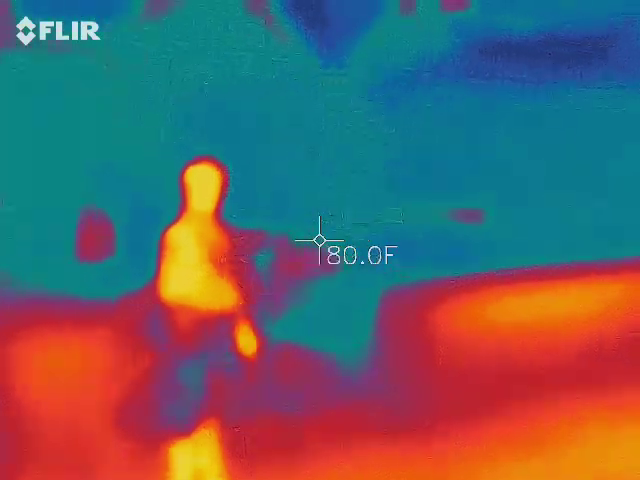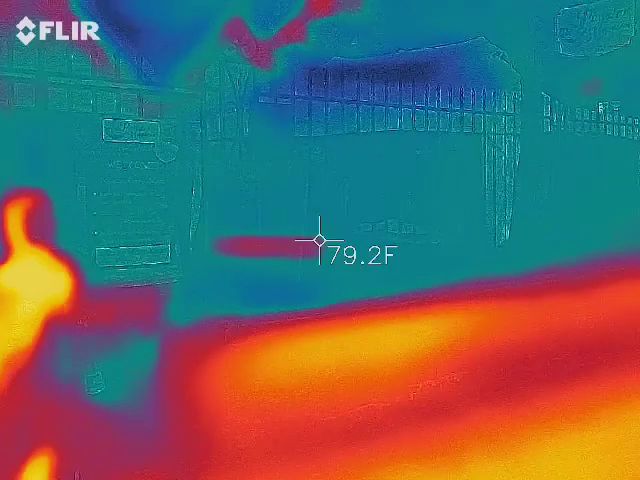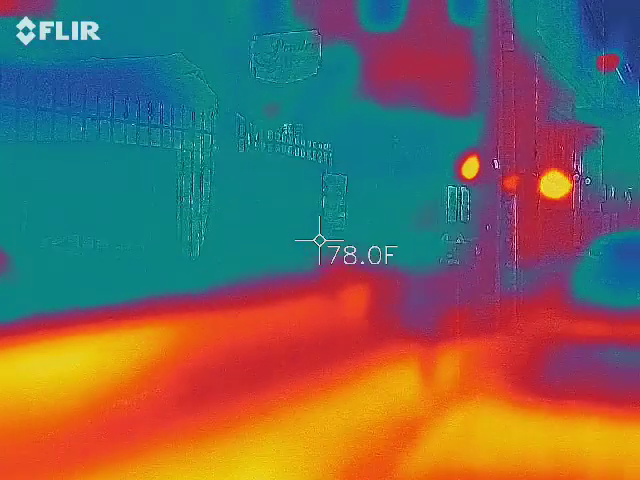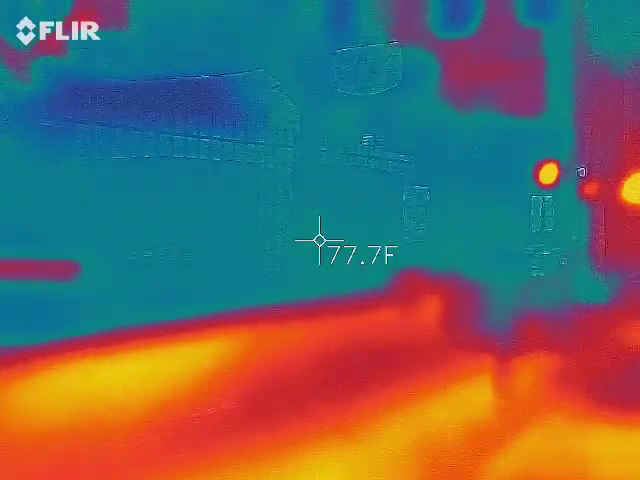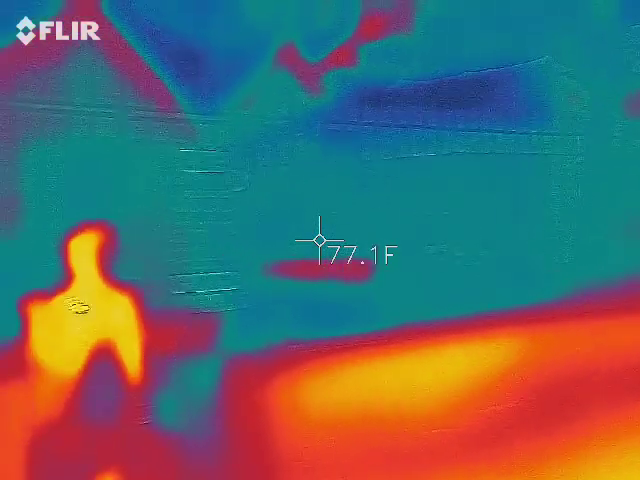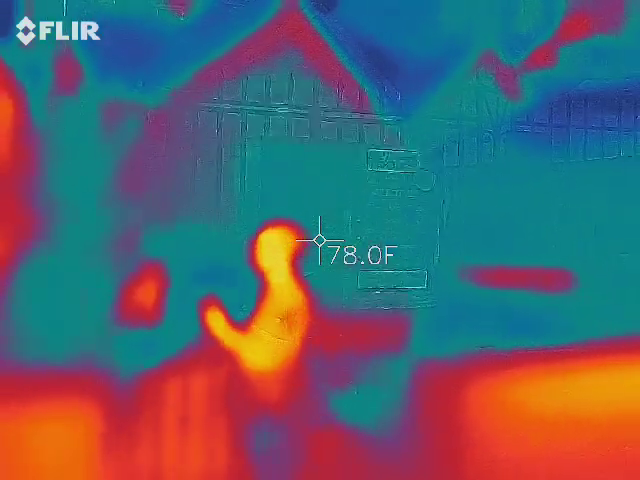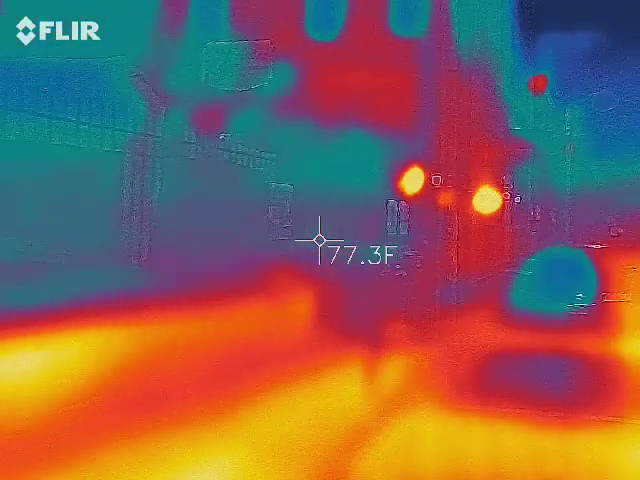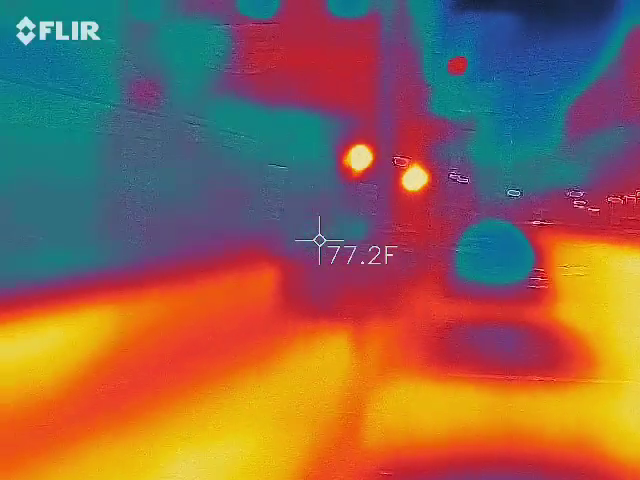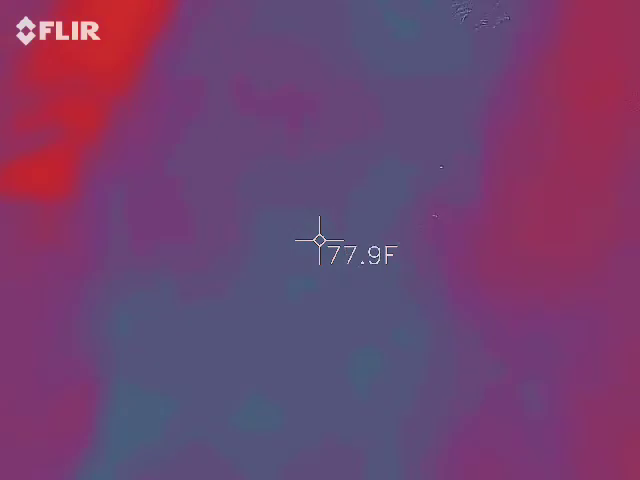Don't get hit by that car. Hail. Alright, just take it to the jump.